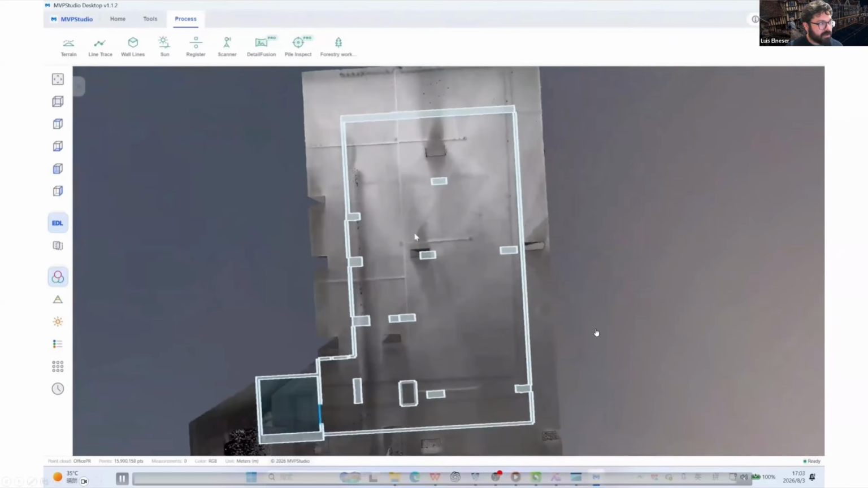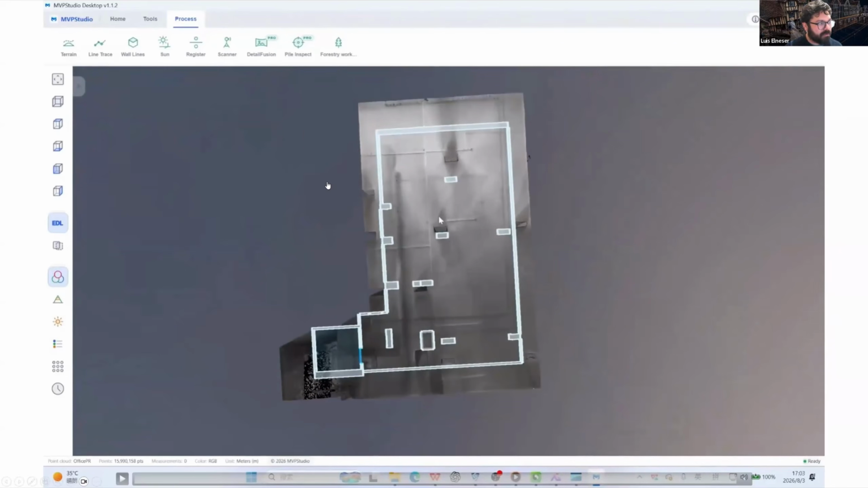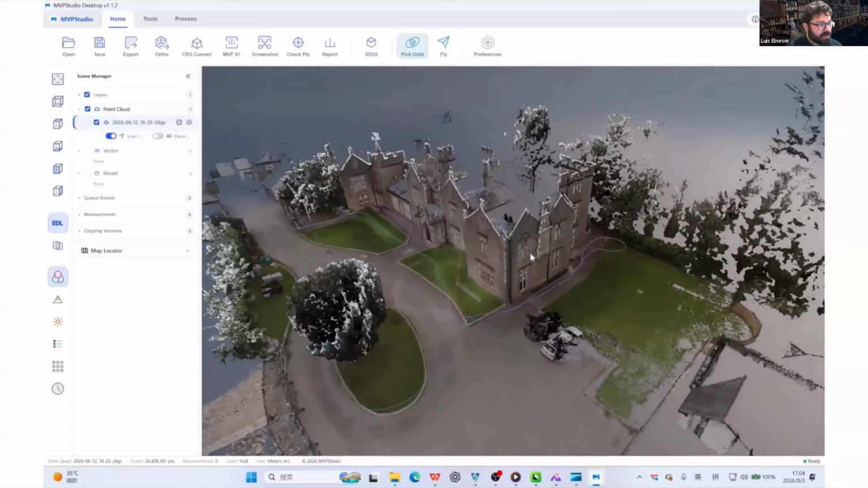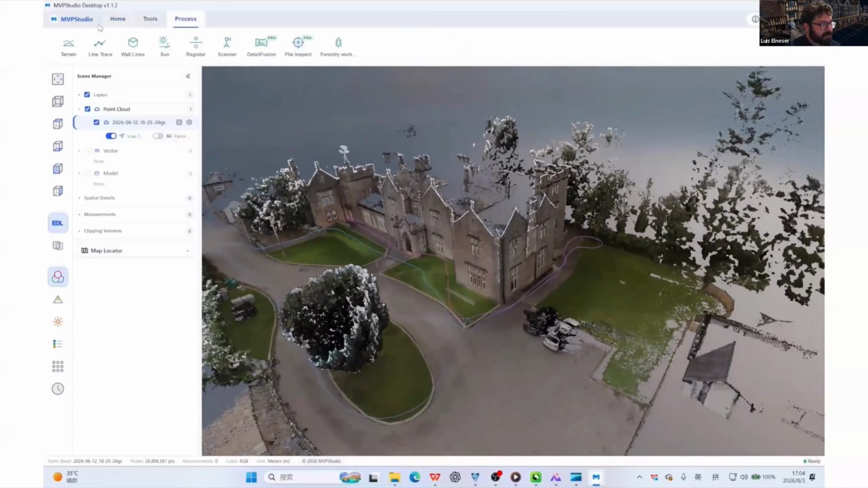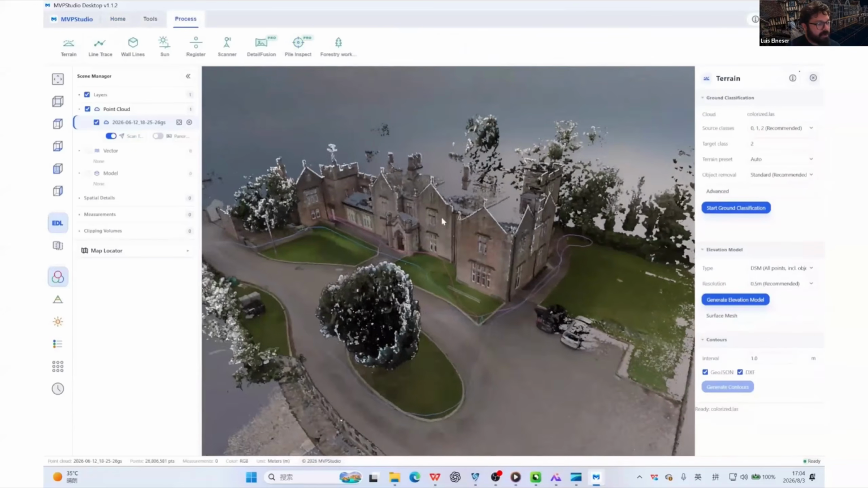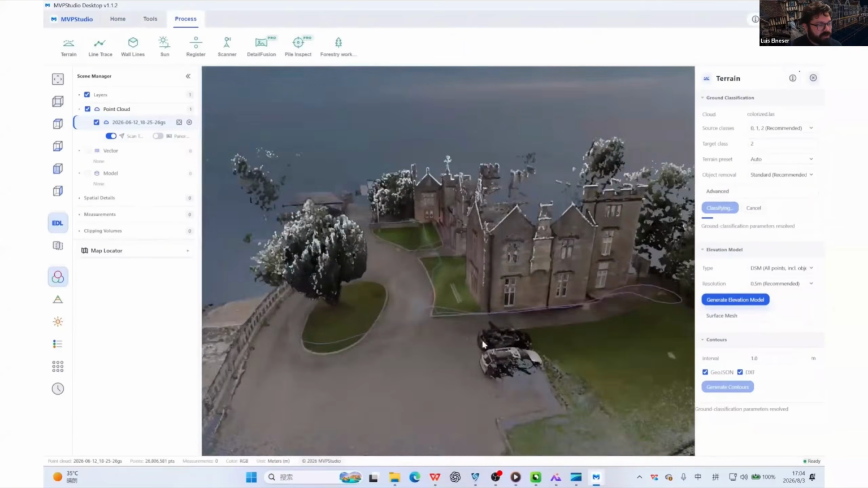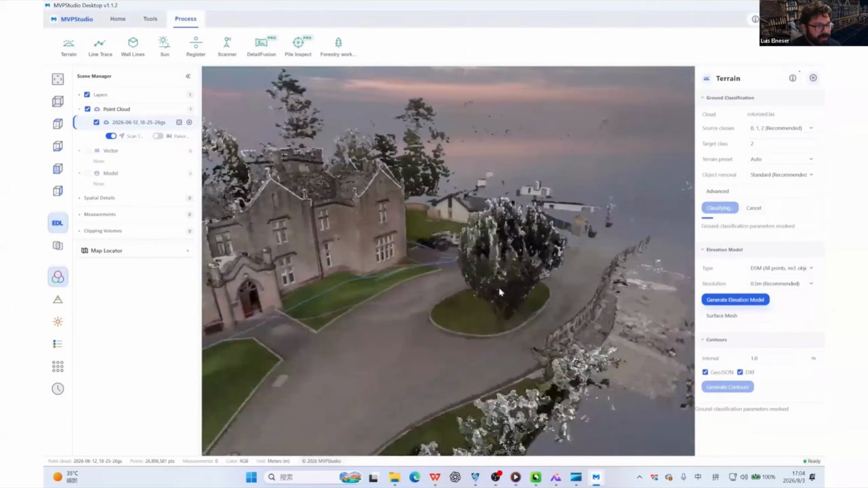All right, so we're in the process menu. We've gone through line trace and wall lines. Now let's do a classification. So any point cloud can be separated basically into the terrain and into the features that are above it.